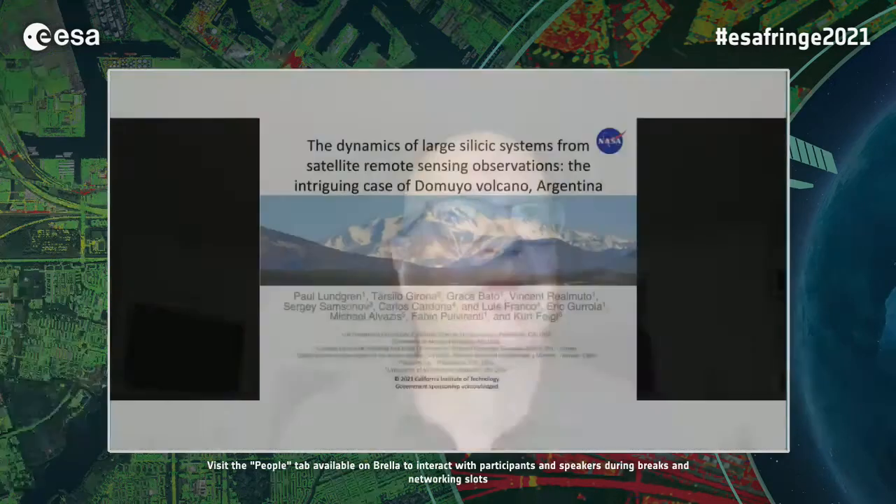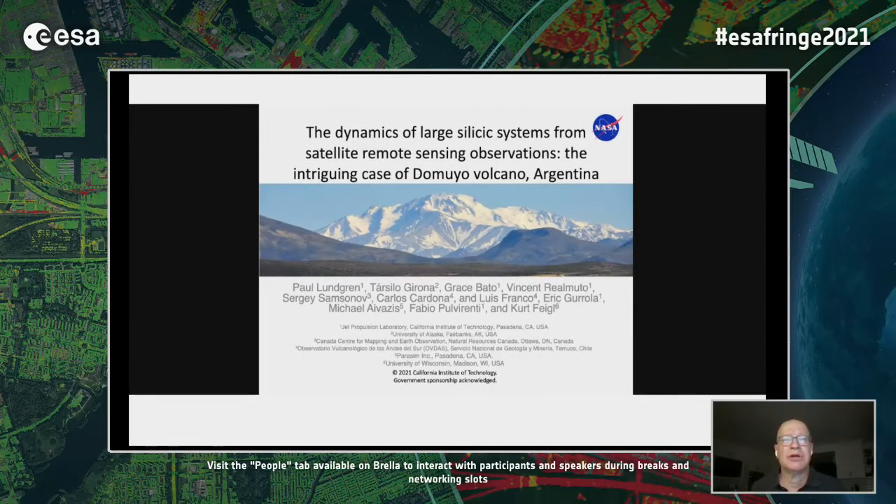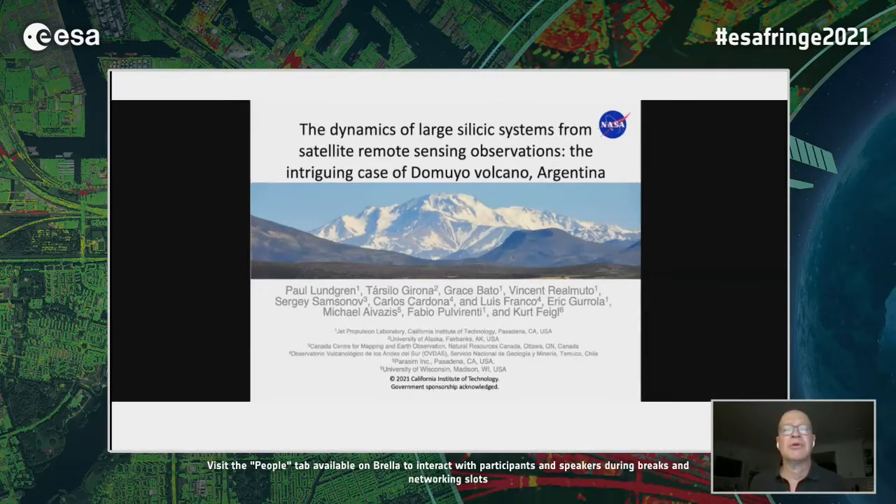All right. Good morning. So today I'm going to talk about an intriguing volcano in Argentina called Domuyo that we kind of happened upon a few years ago. And this work's been done with Tarsila Girona, Grace Bato, Vince Realmuto, Sergei Samsonov, Carlos Cardona, and Luis Franco in Chile, Eric Corolla, Michael Ibas, JPL, and Fabio Pulverenti, as well as some recent modeling work with Kurt Feigl